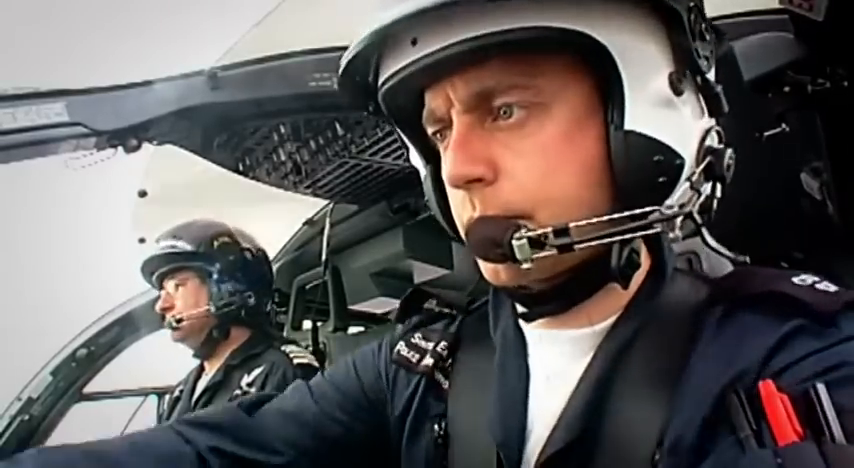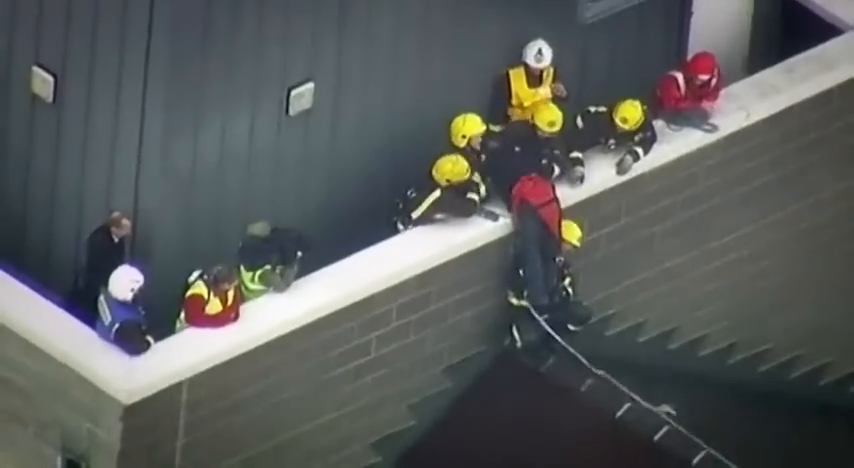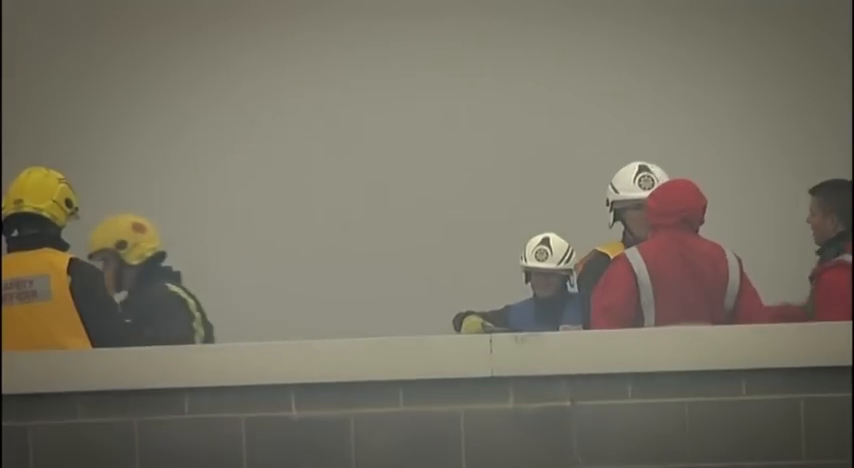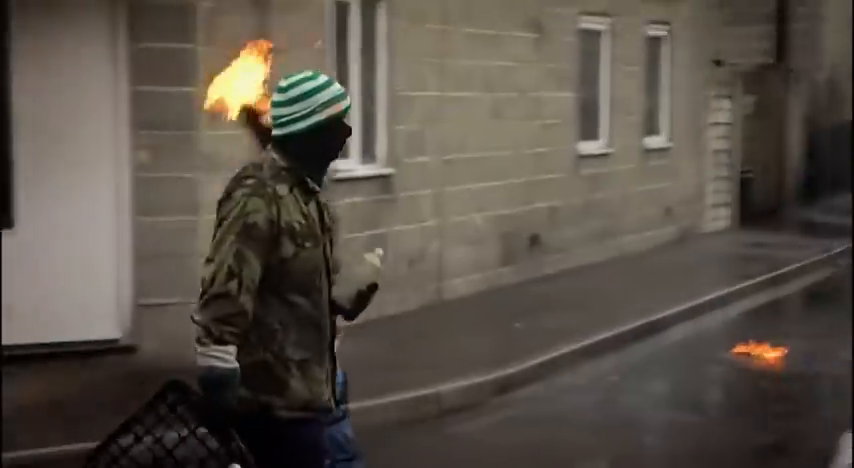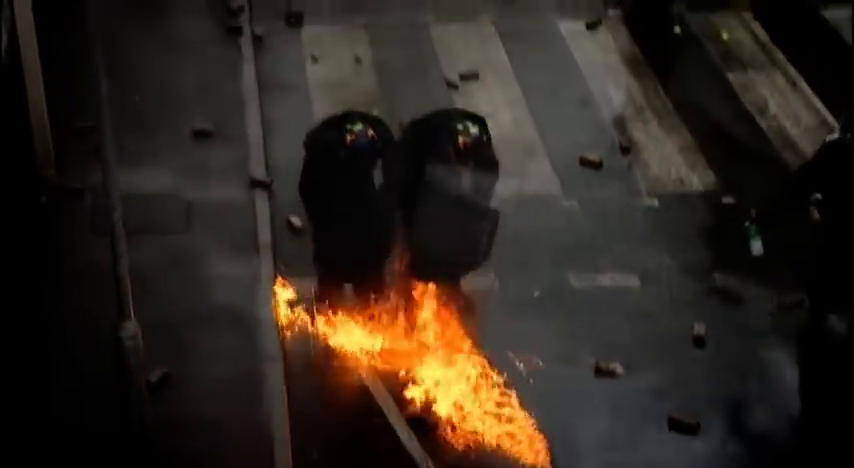Just going over the edge now, over. He is safe. He's safe. After 8 hours, the state of anarchy is over. You learn from those training exercises so you can do it correctly in a safe way when it comes to the real thing.